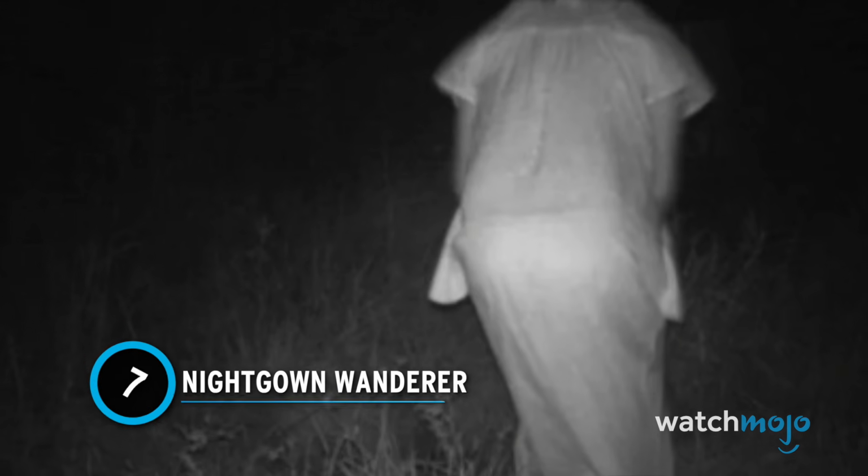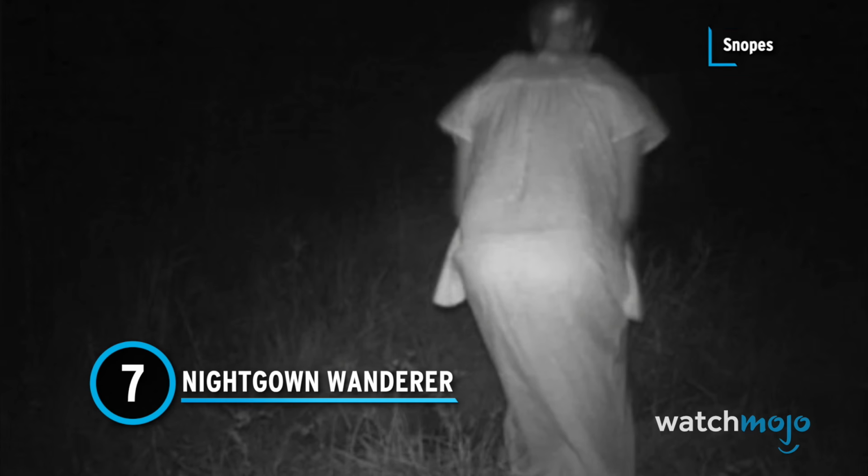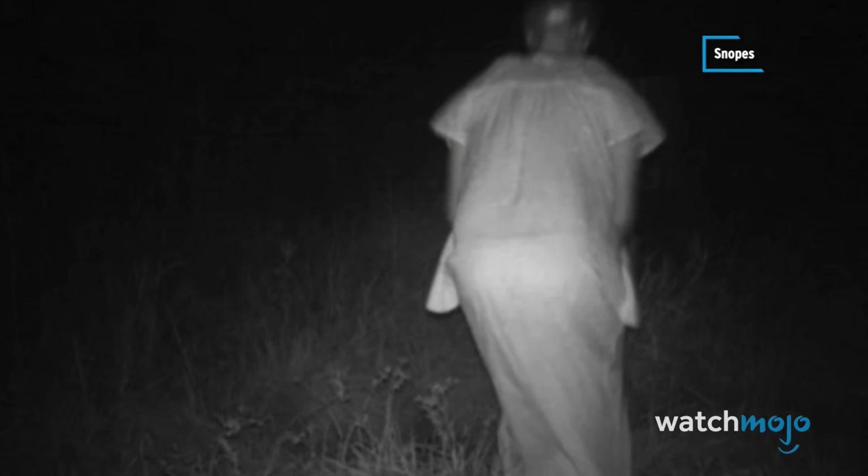Number 7. Nightgown Wanderer. Even the frights are bigger in Texas. This grainy image appears to capture a nighttime wanderer on the trail. A similar but clearer image that might show the same figure was posted on a hunting forum in 2015, taken near a cemetery in Liberty, Texas.